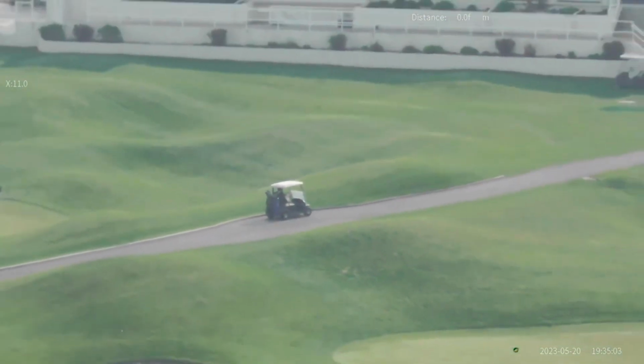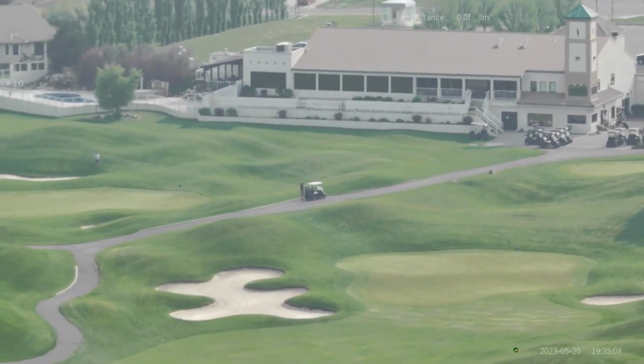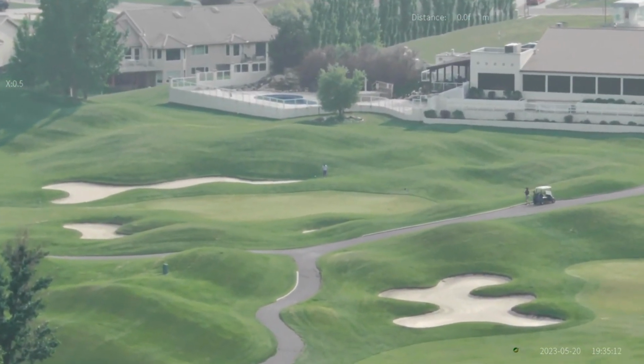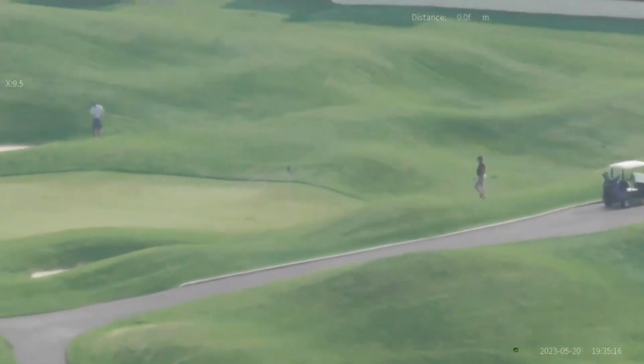But again, I'm getting a nice wide field of view. Really, really crystal clear footage here. This is, I think, 4K at 30 FPS. I'm about to show you 4K at 120 FPS, showing our beautiful Canadian flag. But guys, if you're looking at something at fairly medium range, 2 kilometers, 3 kilometers away, this is definitely something you're going to want to look at.